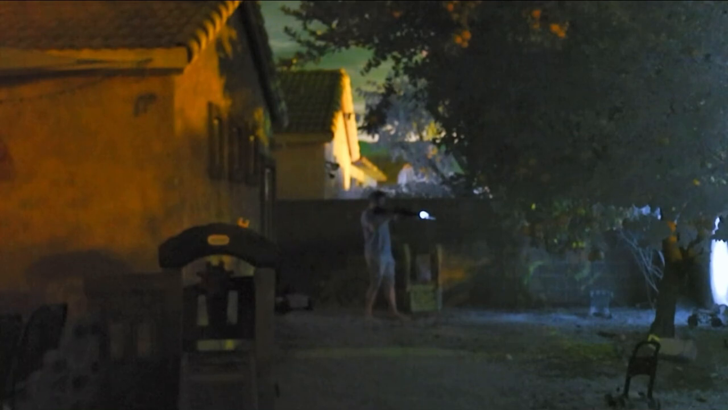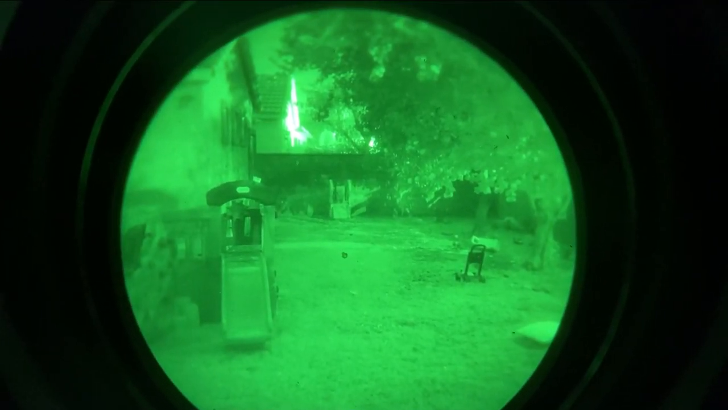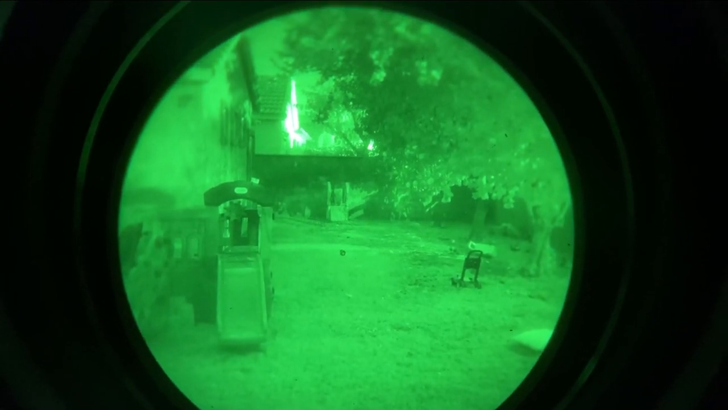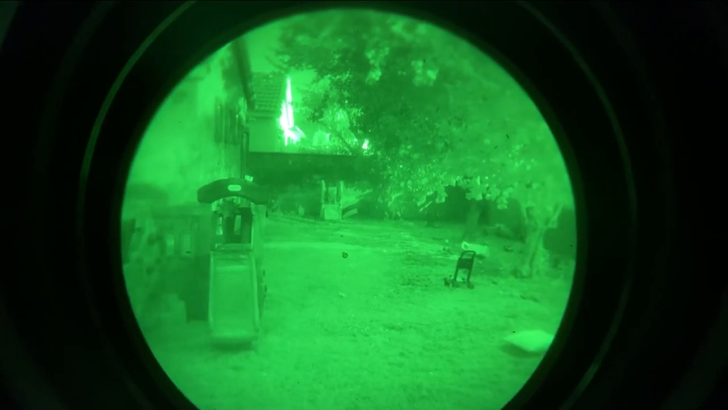Alright, so right away when I come out, you can definitely see a dark object in my hand. Looks like a rifle, and I'm shining the IR illuminator right here, but you can't say 100%. Alright, so now what I want to show you guys is, this is the view with an iPhone adapter on a PVS-14. It's a Gen 3, and you can see that when it's turned on, it's focused on the back, and you can see the wall just fine.